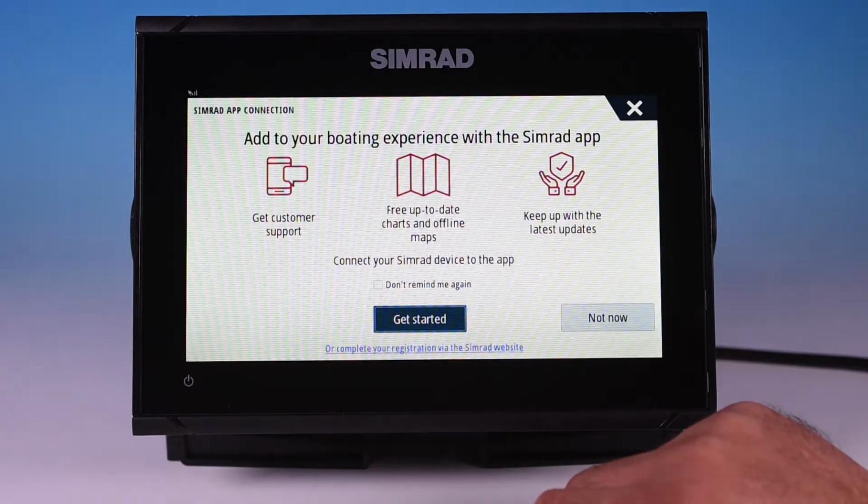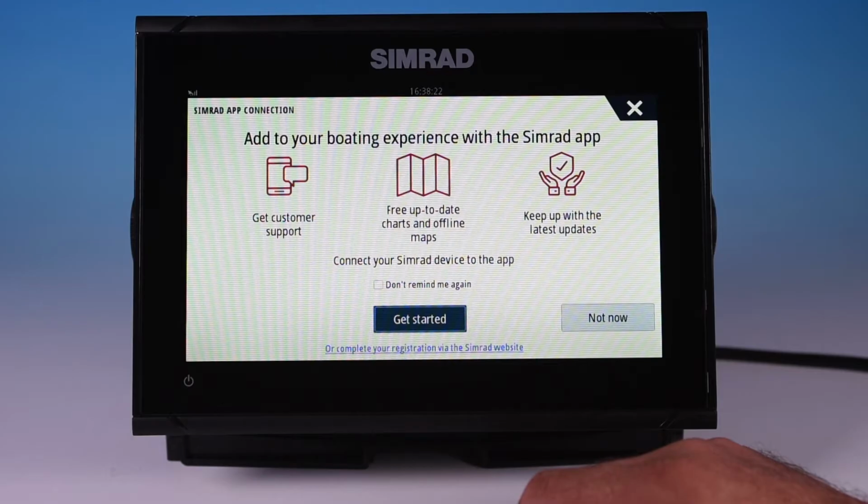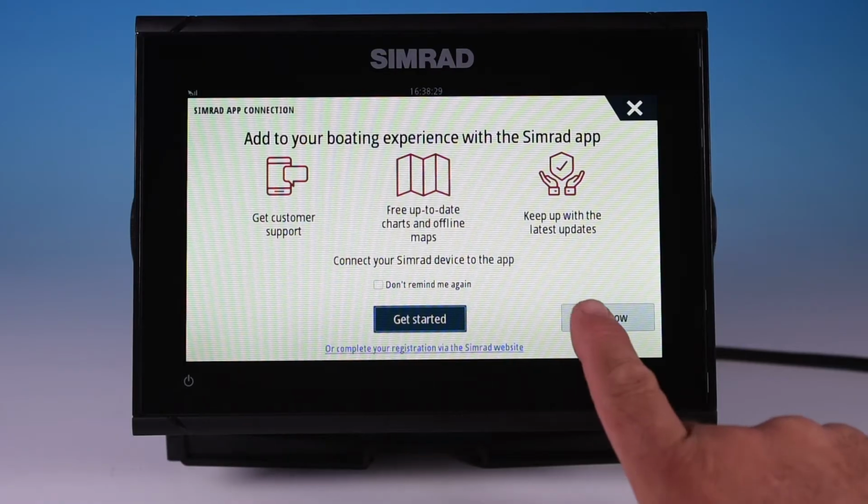Just select finish. Now this one, you can add an app to your phone, and it helps with getting customer support. You get updates for charts, and you can keep up with the latest updates and do various things online. So if you want to do that, you can press the get started and just follow through. Today we're not going to get into that in this video, so we're going to skip that.